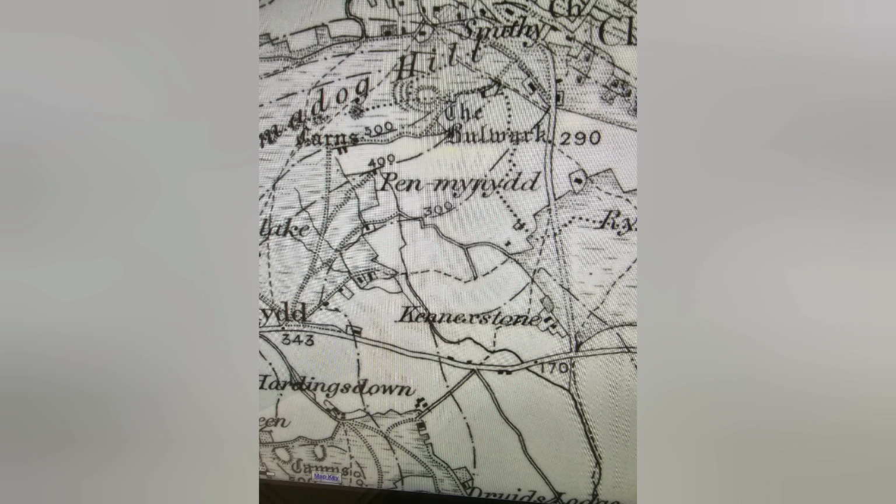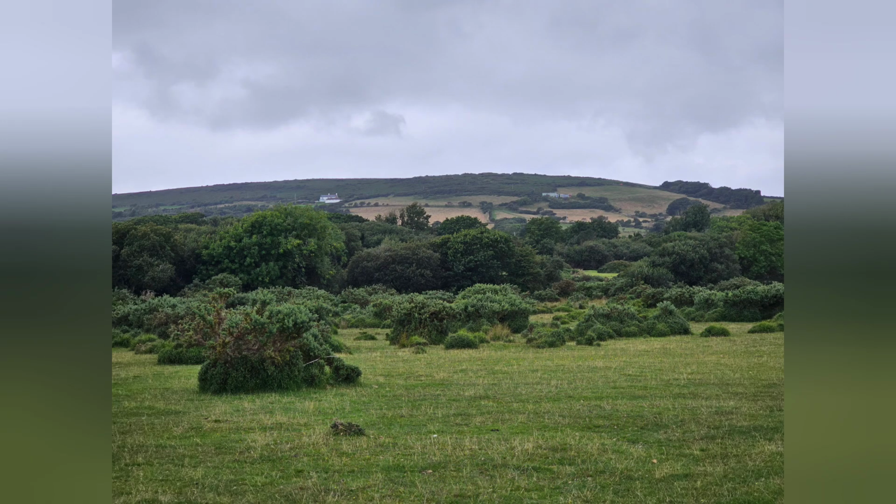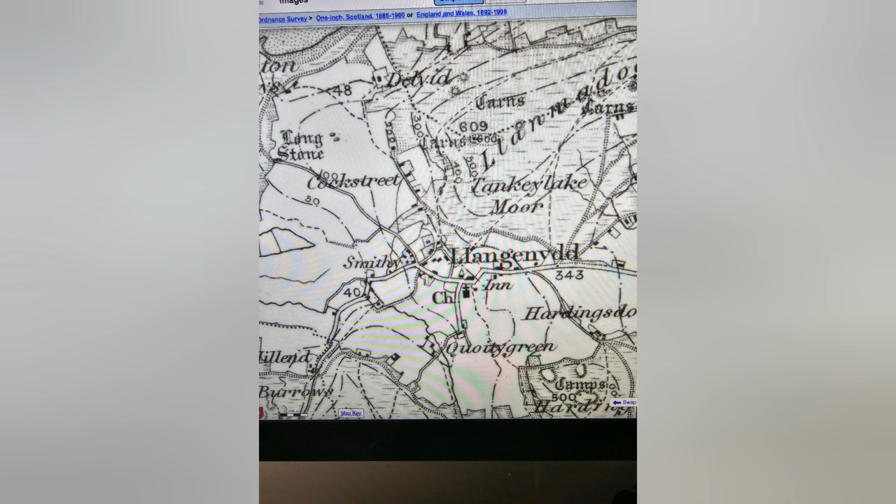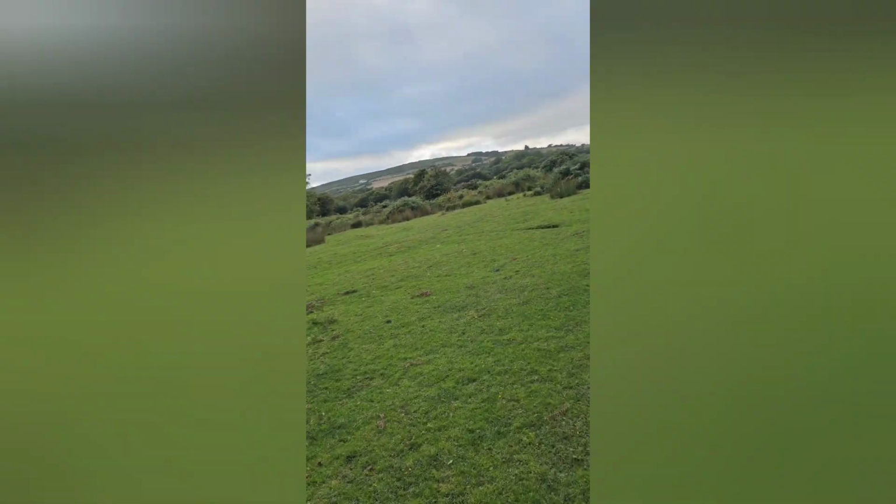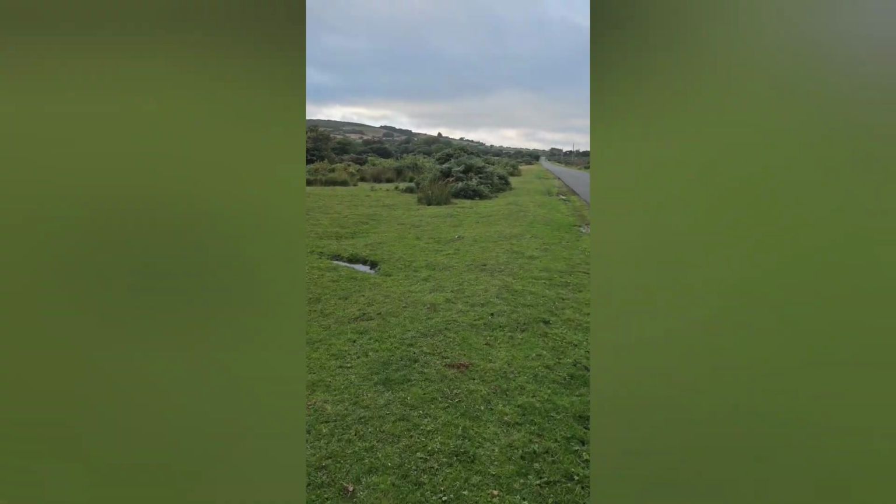As I'm looking at Kennockstone on the old LiDAR maps, I've managed to find all the old known places. Kennockstone is on there, Tanky Lake Moor, all Cheriton, and basically all the ones that you would expect to find. Also, I will be sharing a video showing you just how big this hill is, and I did say I wonder if there's any giant's graves in there.